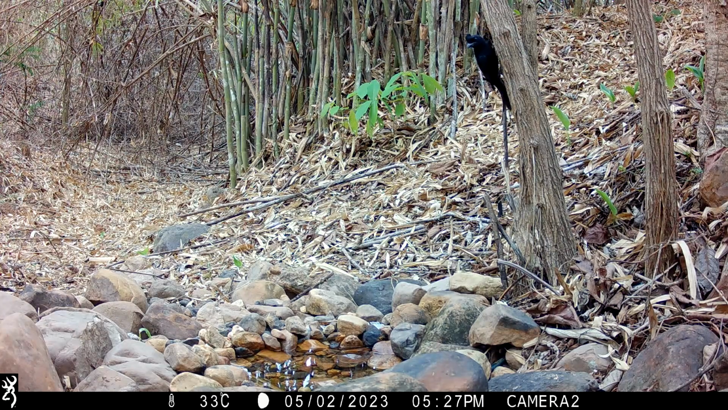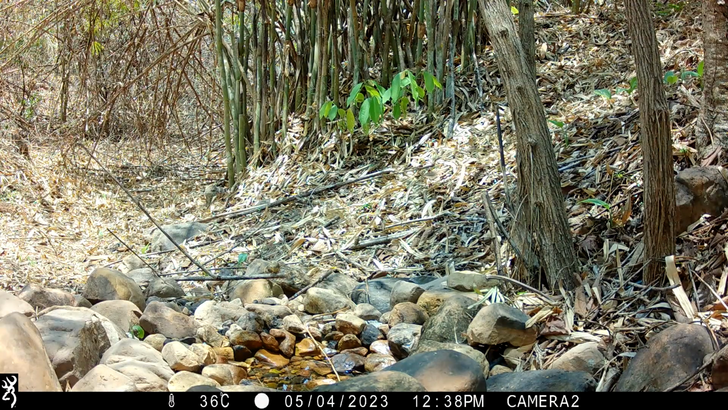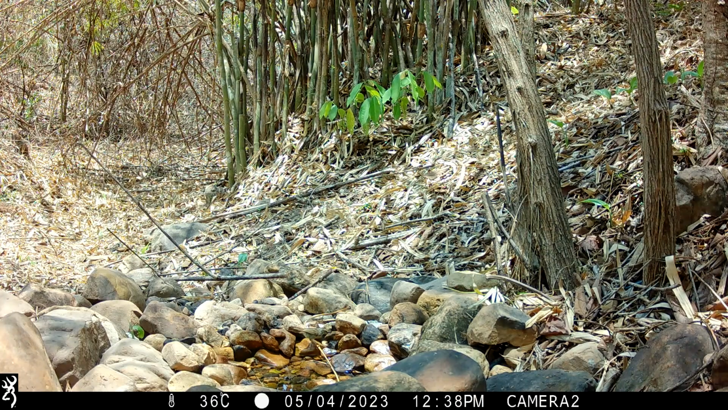And here we are now, a greater racket-tailed drongo in full regalia this time, with those outrageous appendages. I have only provided the water here for this pool. We have a tank away to the right hand side, which we top up using another water tank on the back of a pickup, which is able to get to this point in the land. I know most other bird hides provide food as well for the birds, and I'm still thinking whether I'm going to do that or not in the future.